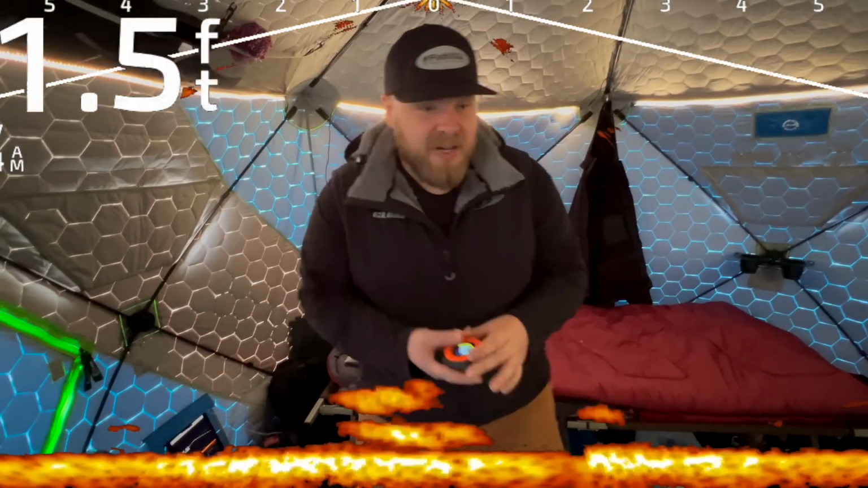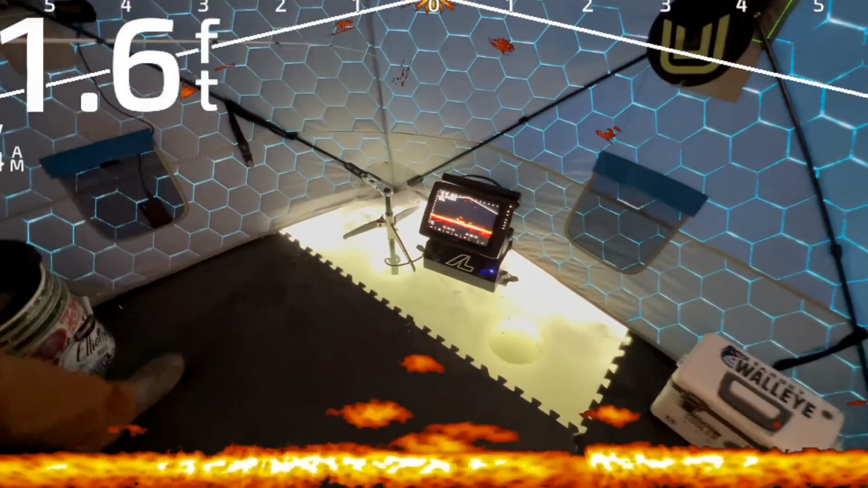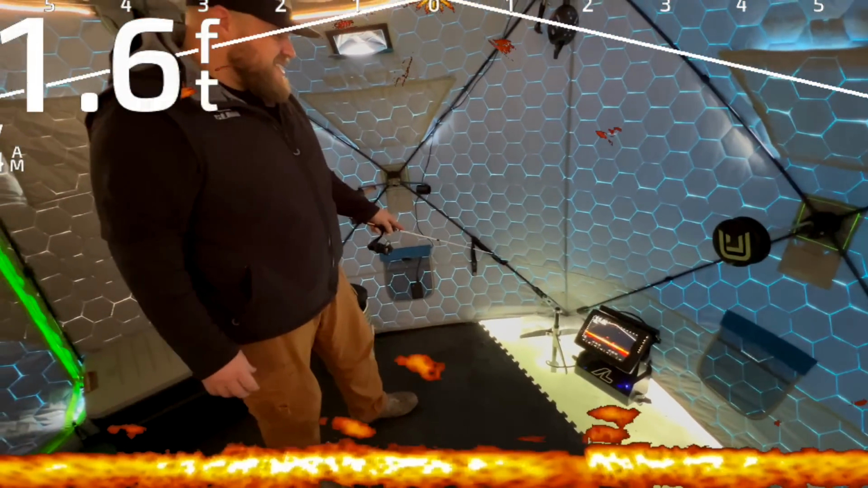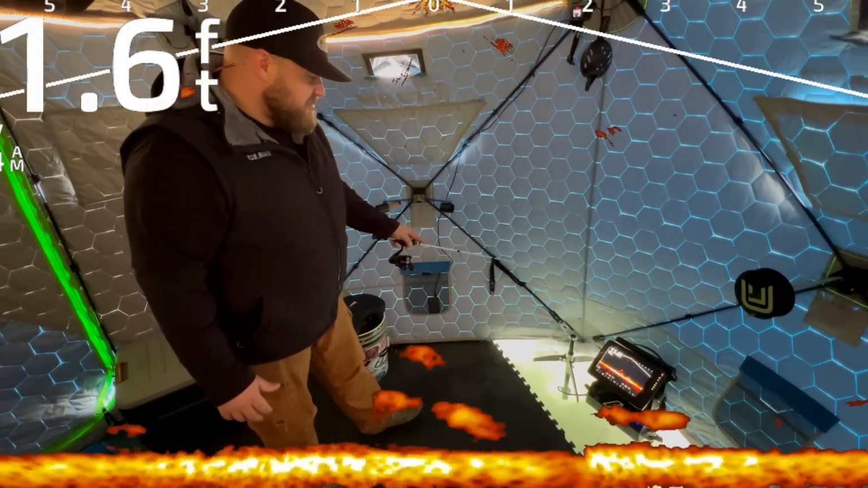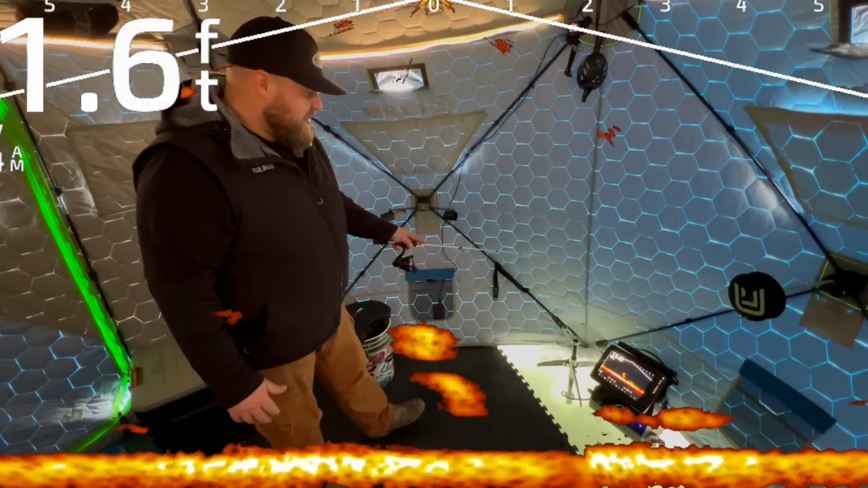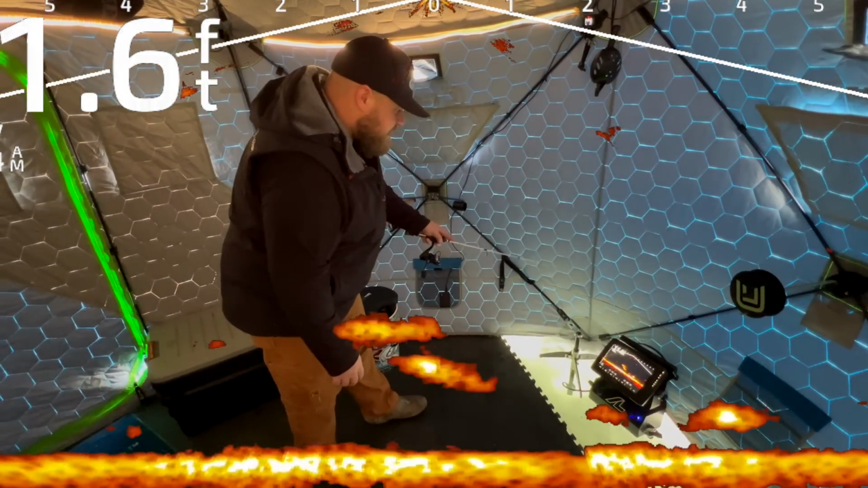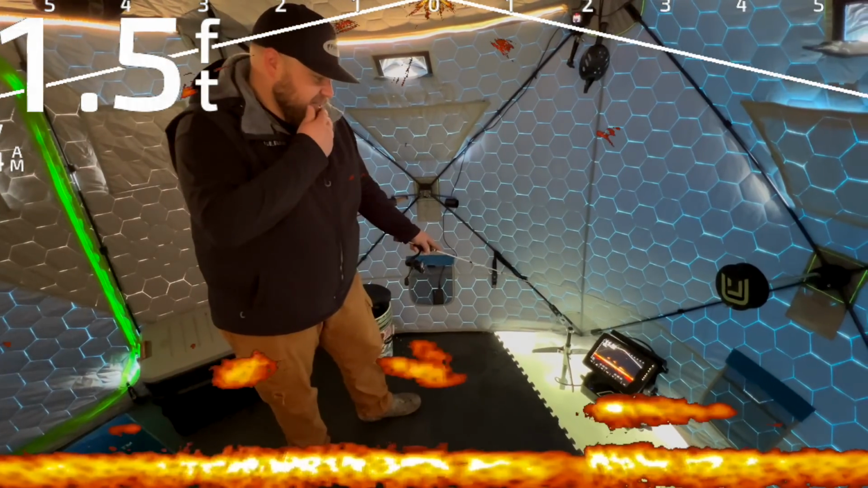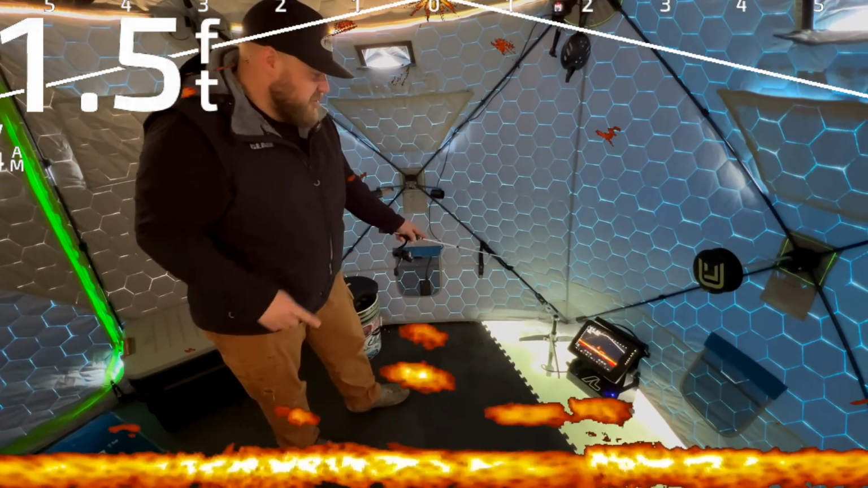Look at the crappies down there. So always run a carbon monoxide detector. There was 3 of them on there when I was looking away. Here comes one. Oh, no. Dude, this is crazy. And also have some air vents open.